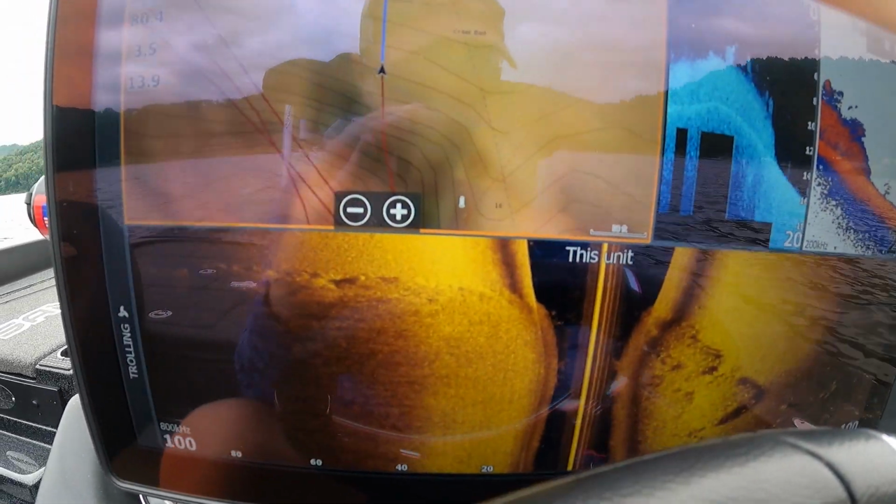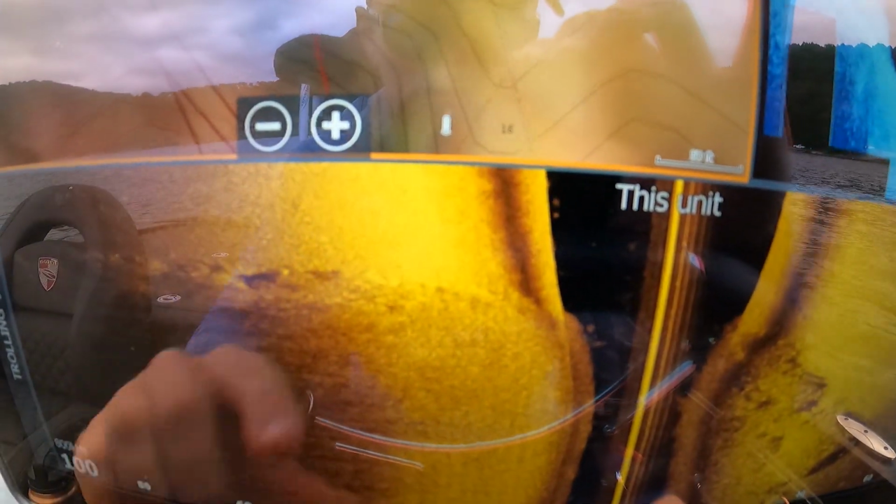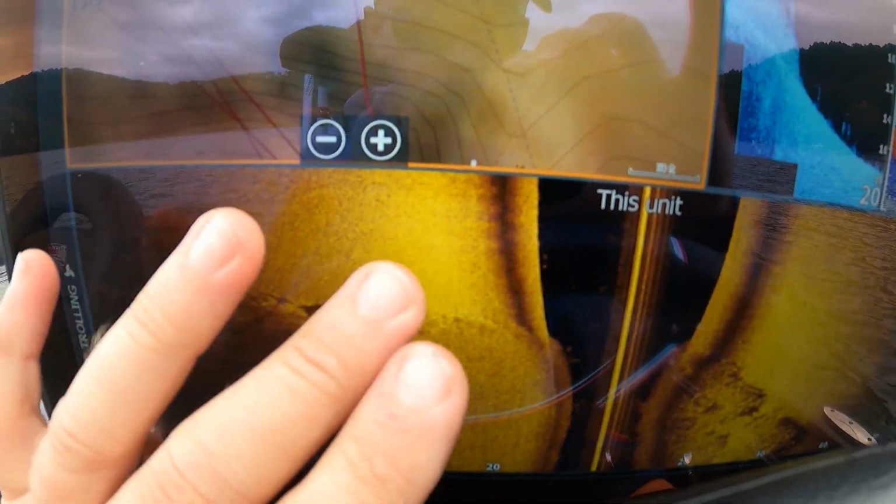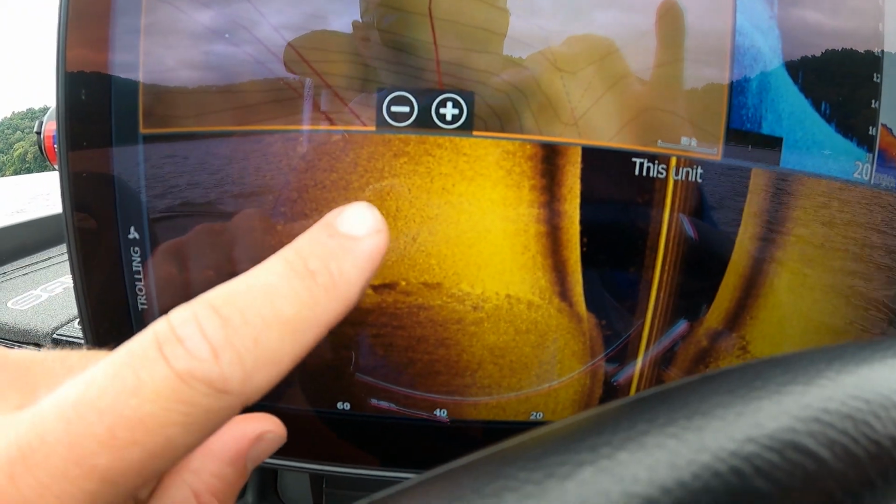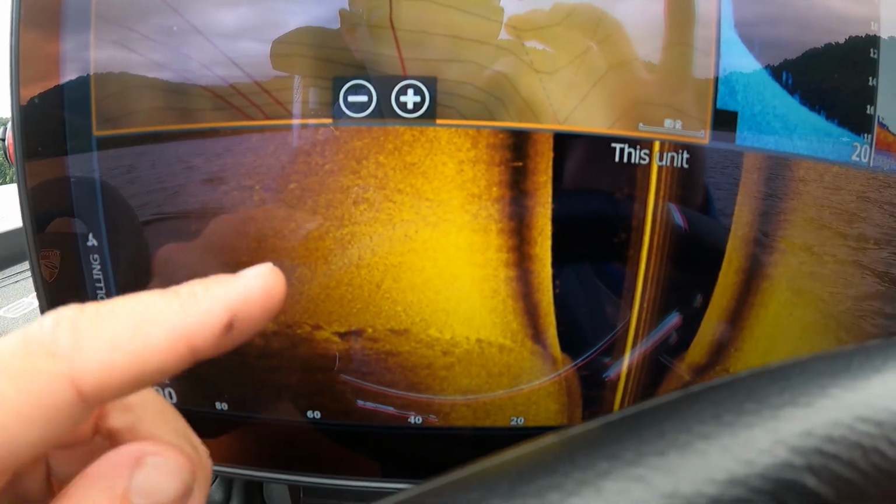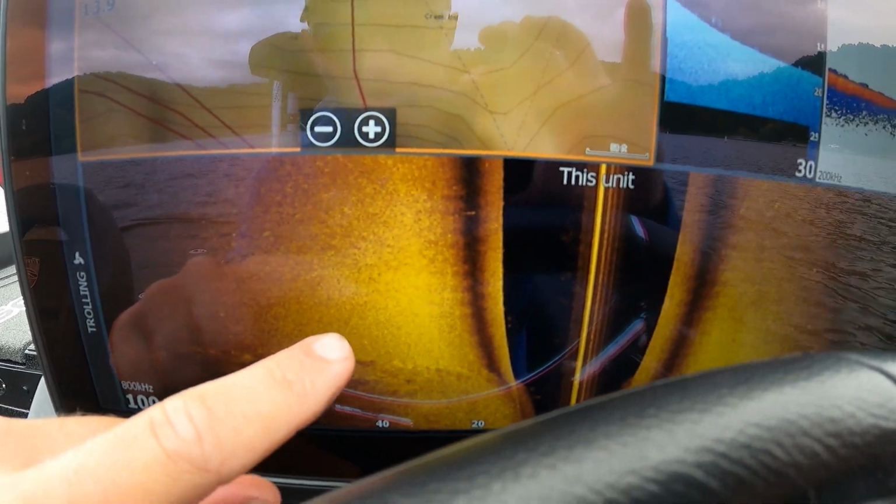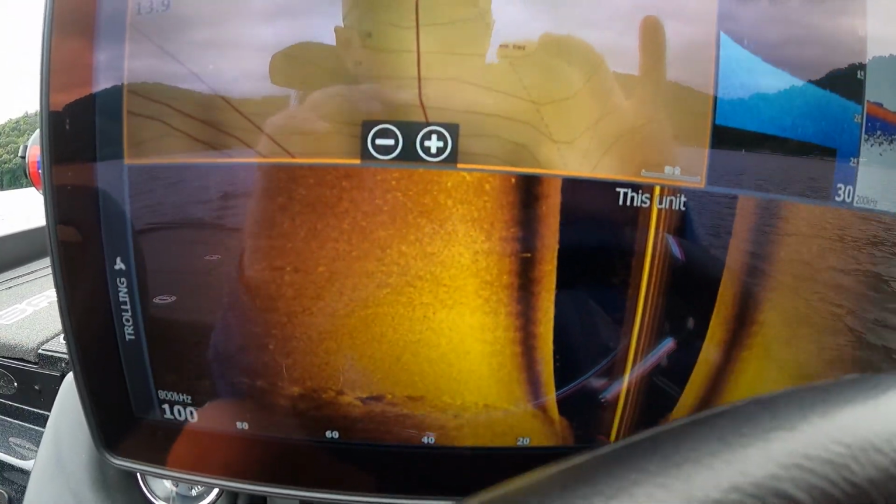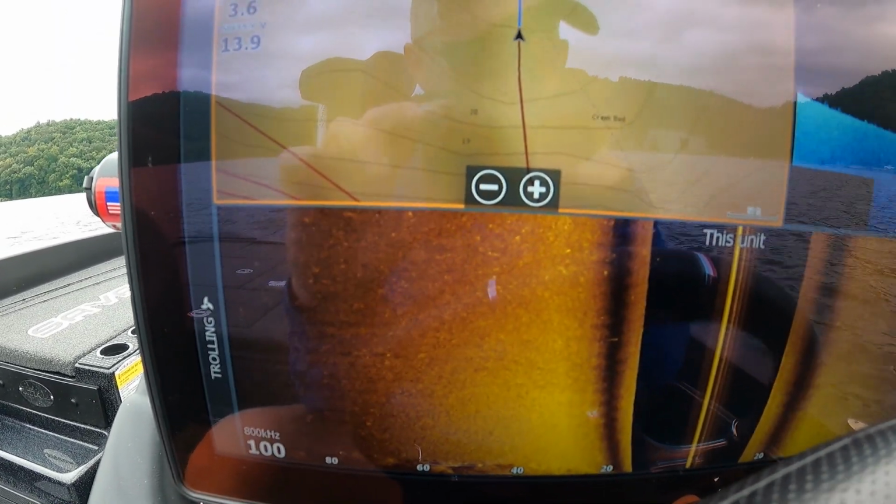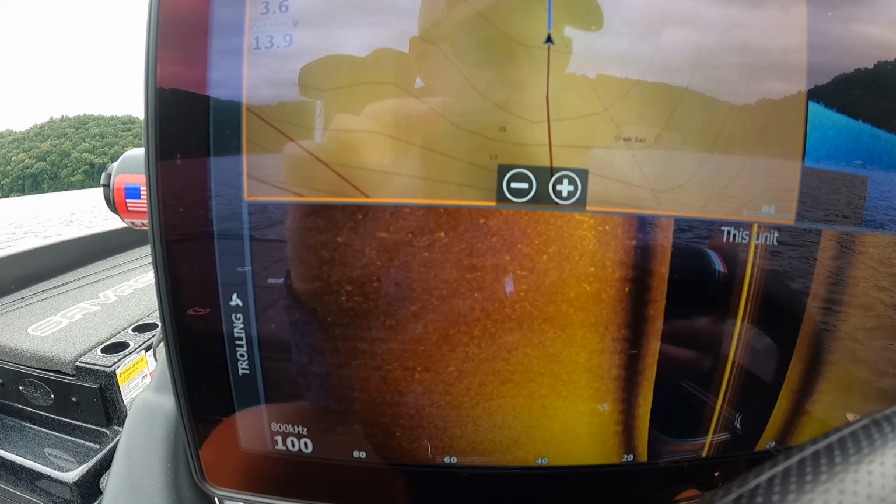As you can see right here, this is a prime example of a grass line. You guys can see that line, that hard edge of grass, and then out here is actually a nice shell bed. The reason I know that's a shell bed is because of the brighter return that I'm getting on the screen. I'm getting that real bright return, and as we get a little bit further out off the bank, it's starting to get darker.